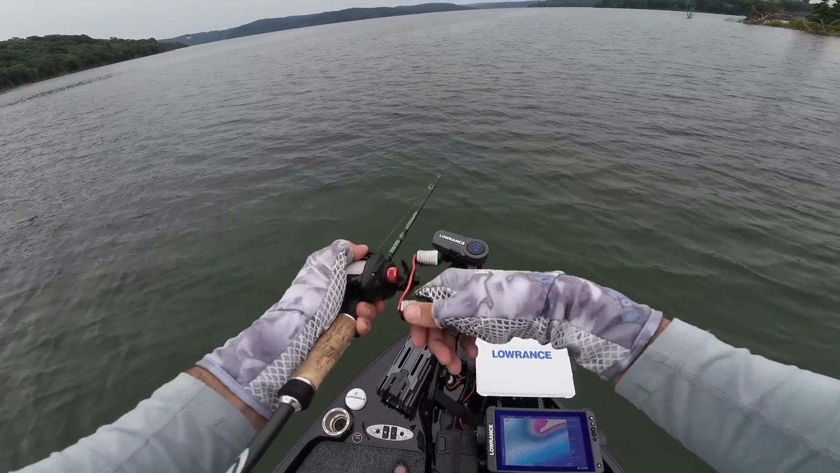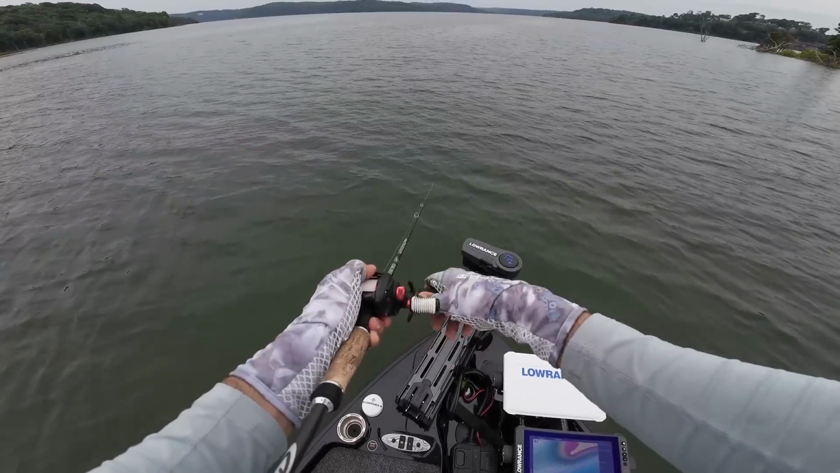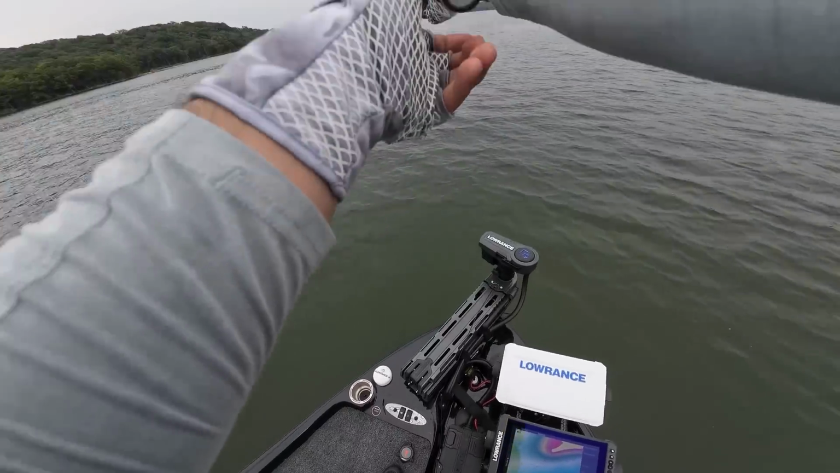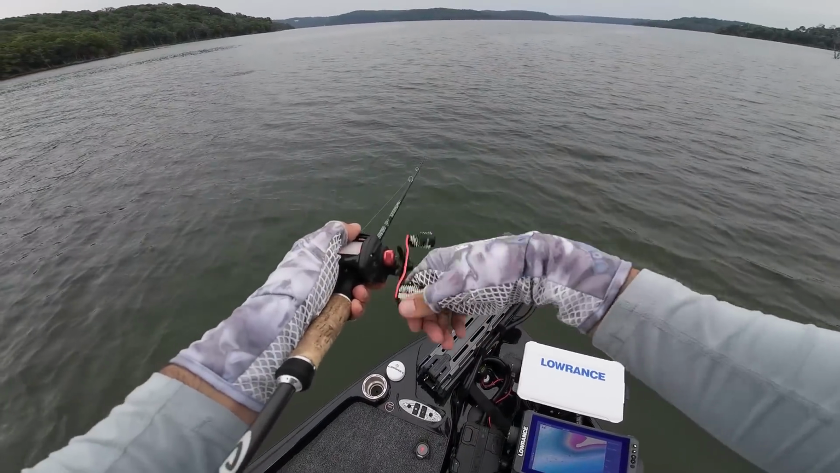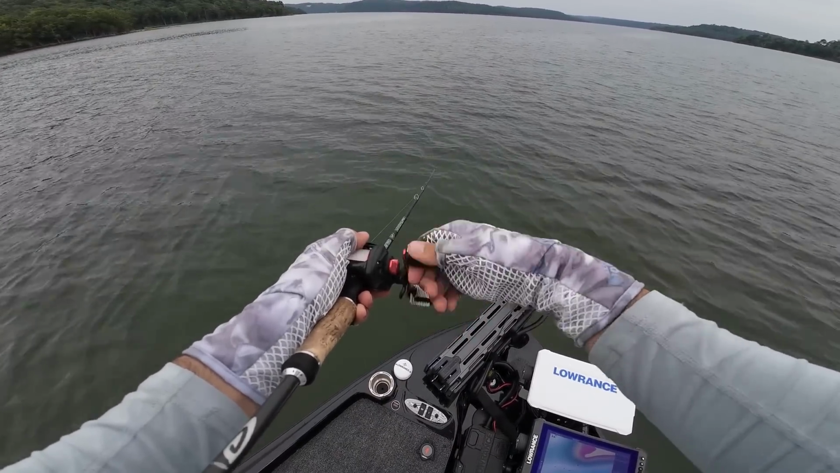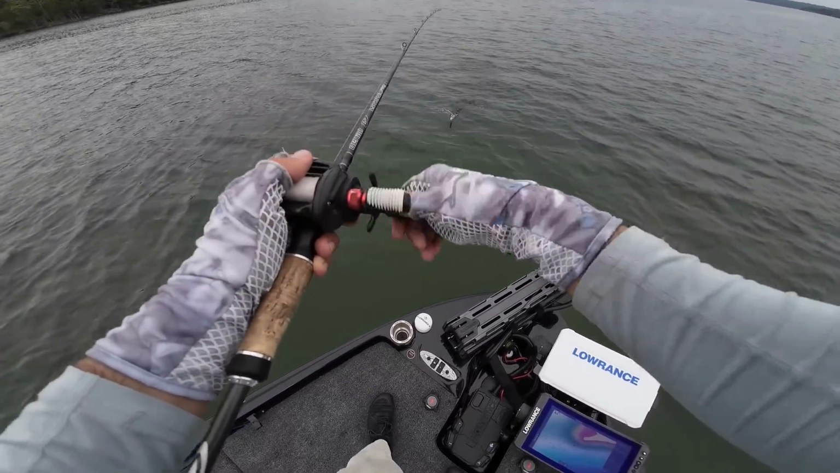Sometimes if you do want to chop it a little bit, it can help, especially in dirtier water. But I find in these clear water conditions, just straight retrieving it in is the best thing you can do. Again, it doesn't cast the best. Gosh, there's fish everywhere around me here. It's unbelievable. And you just kind of have to do your best to cast it out there.